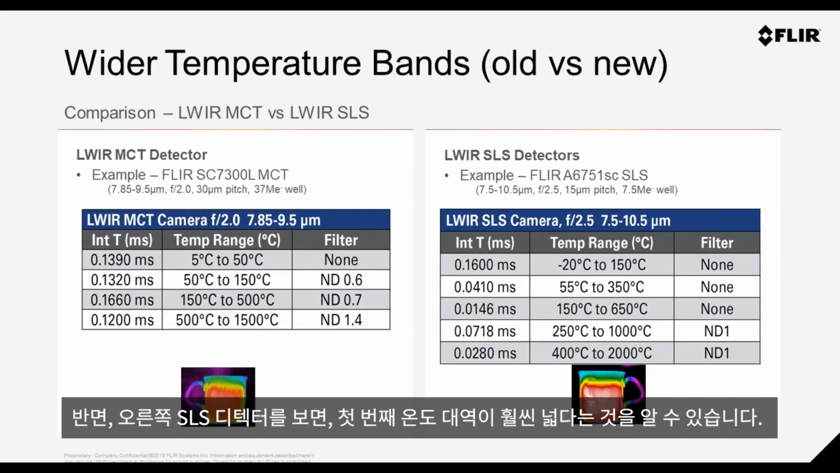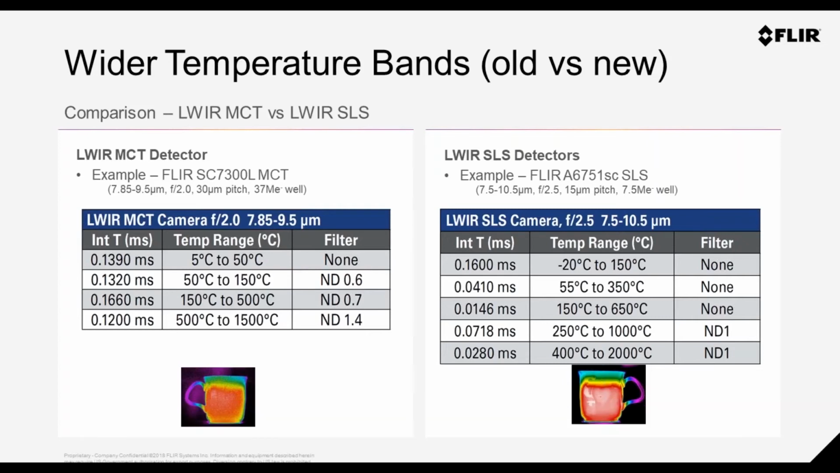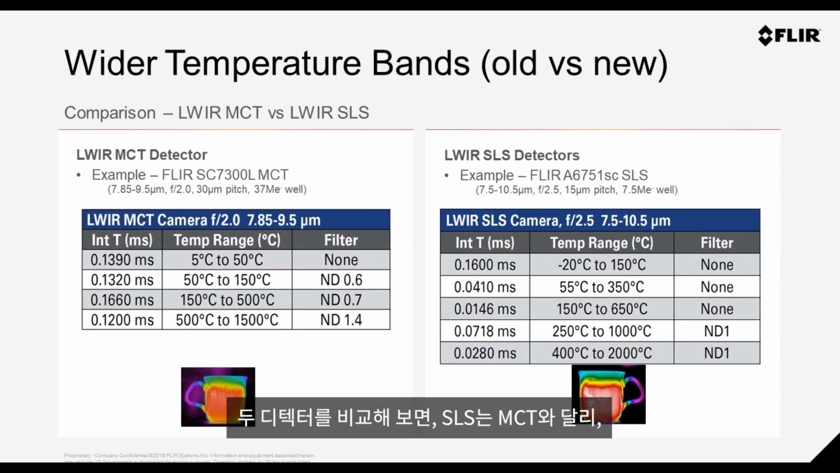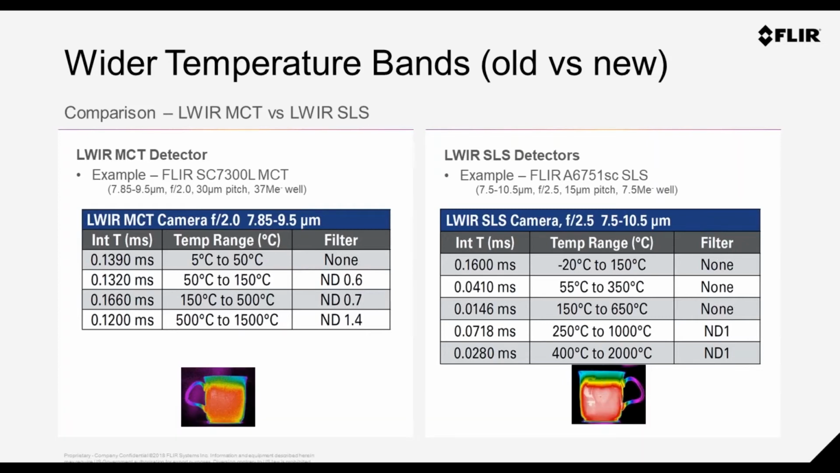If you look to the right, again, we have a quite significant increase in the band. We can measure at least 100 degrees more in that first range. The next point also to look at there, where you see ND in the table, this is where we have to use a neutral density filter to reduce the energy on the sensor. And the main point being, we can use that much later on with the SLS technology.